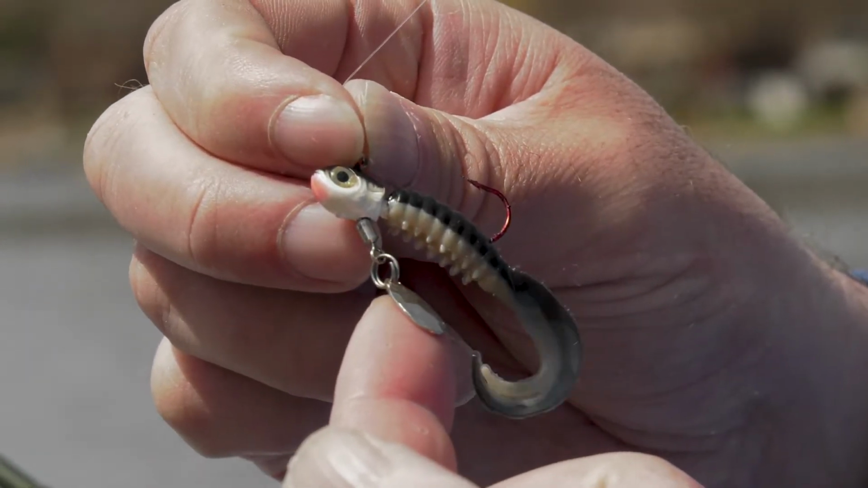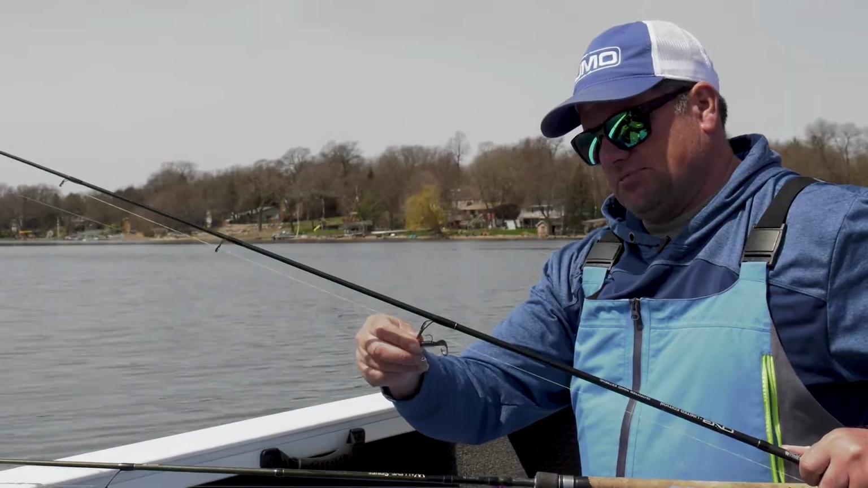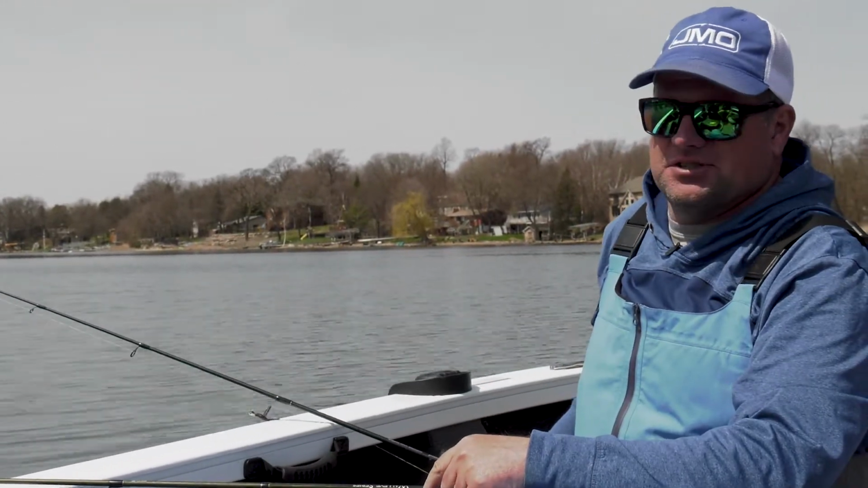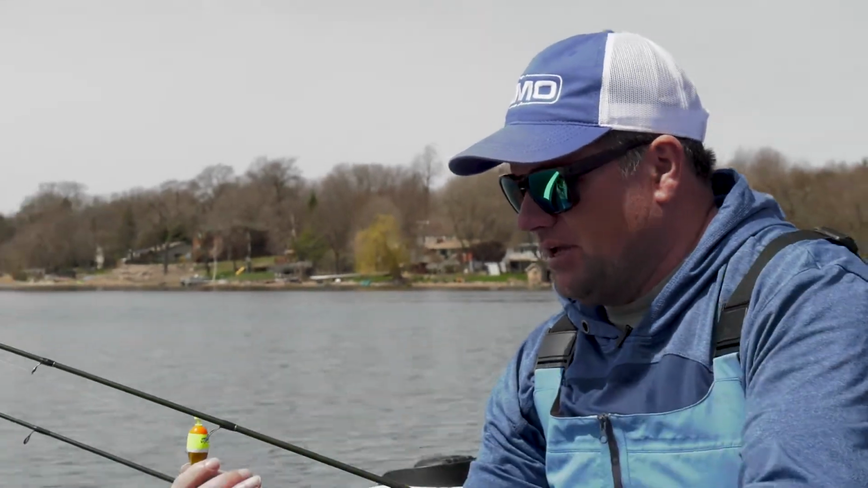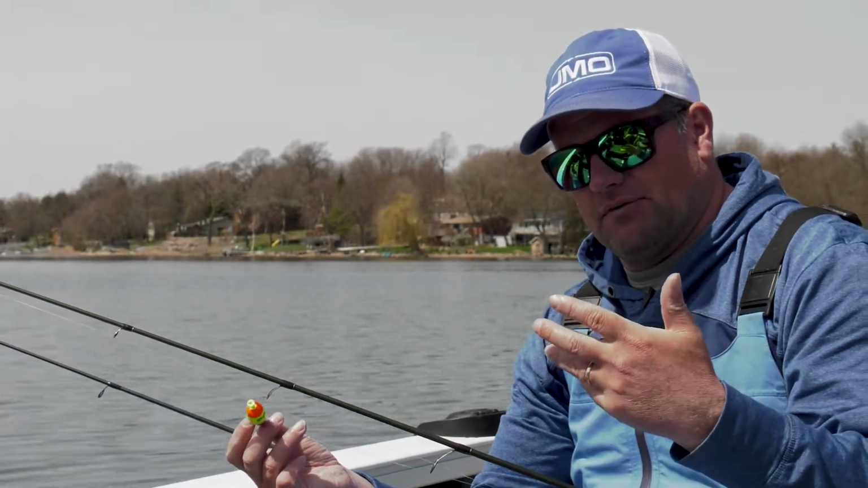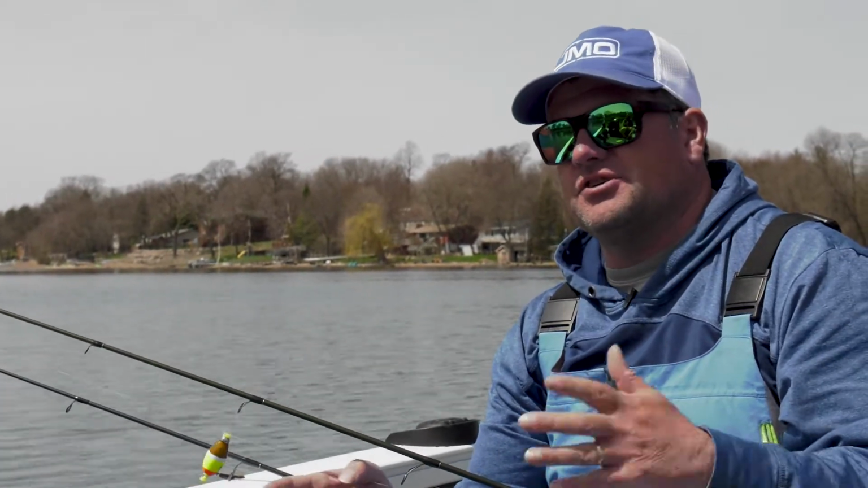Later in the year, I'll have a tendency to cast and reel. But right now, early in the spring, that bobber and hair jig combination is just deadly because you can slow it down and you can twitch it. And probably the biggest thing is you can use a lot of different styles of bobbers. You can use pencil bobbers that stand up, which might be better for detecting an up bite, but what we're finding is that this water is really clear and these fish are spooking.